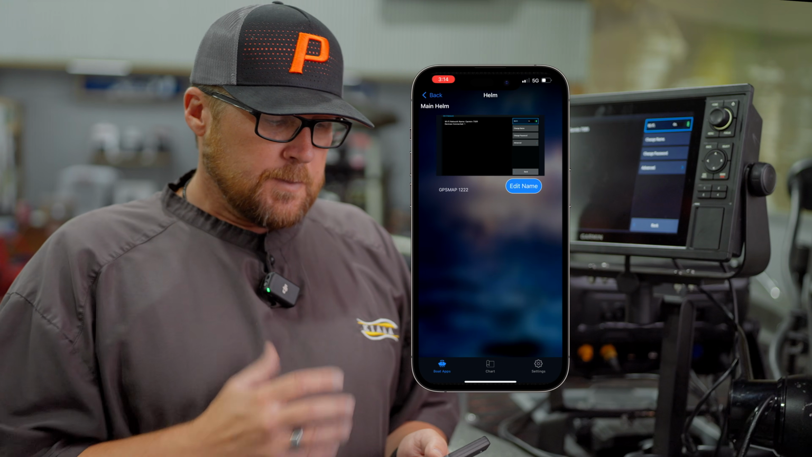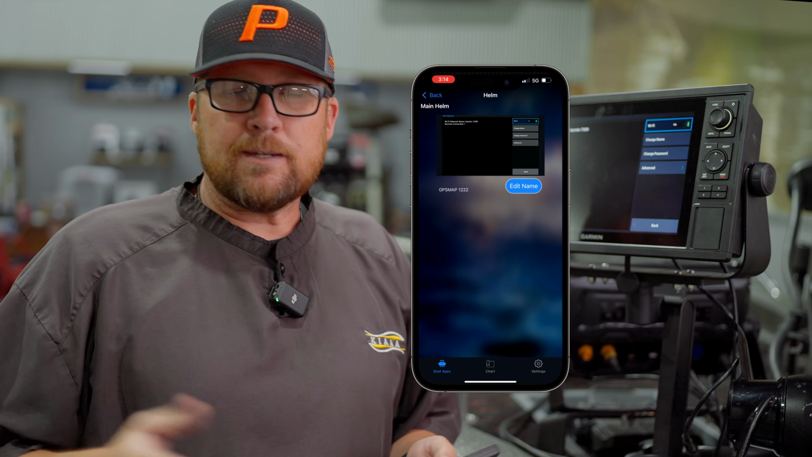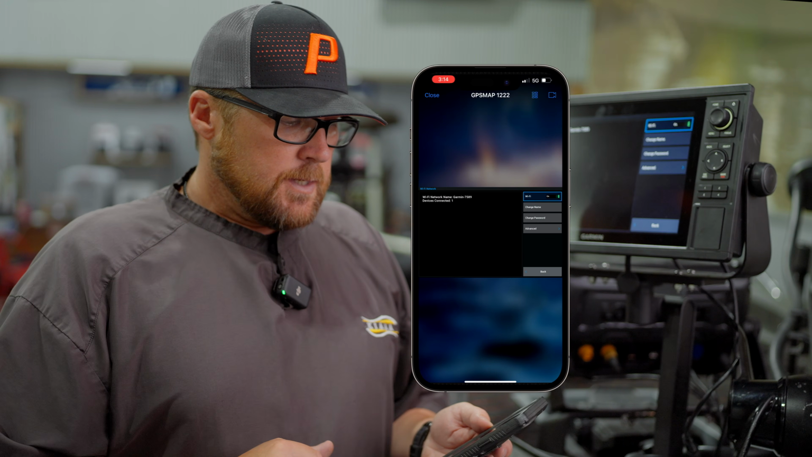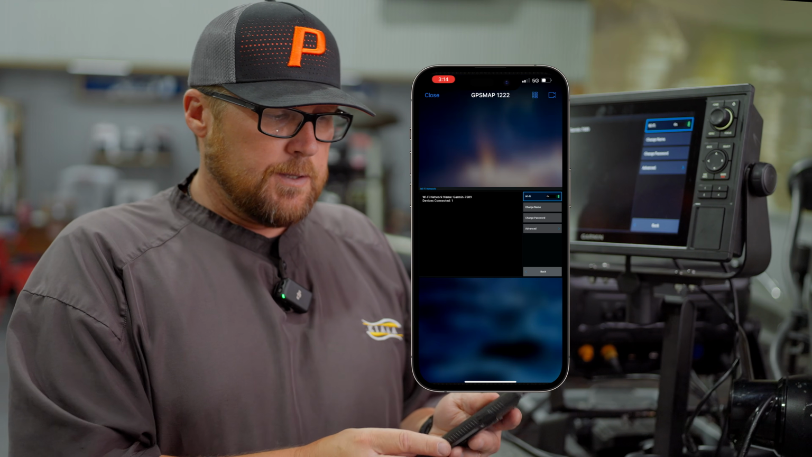Okay, so now we've got our phone connected to our unit, and we're in our Active Captain app. Now with the GPS maps, this is the key feature: it's got to be a GPS map unit. When we click on the Helm feature, it brings this up. Now in this screen, you can actually see what the unit's screen looks like. It asks you if you want to edit the name. You can name it whatever; mine's just GPS Map 1222. Now I will click on that screen, and now we're in full screen. You can rotate this to get a wide angle or keep it this way.